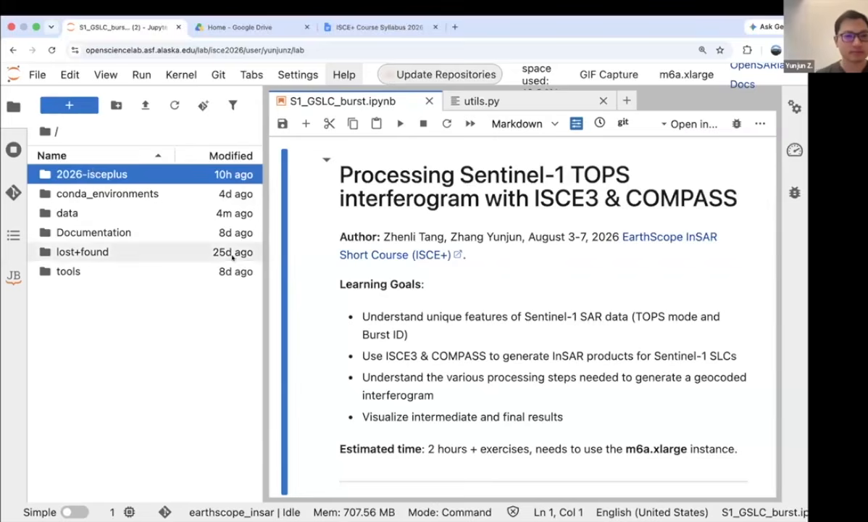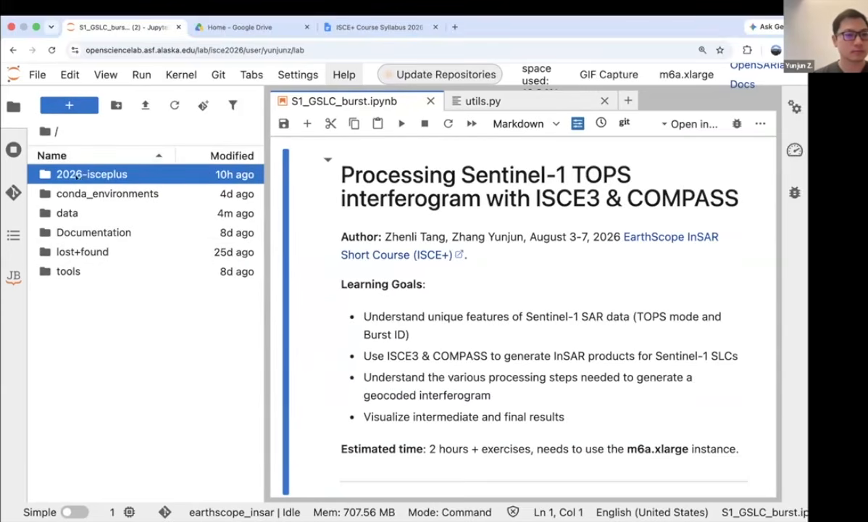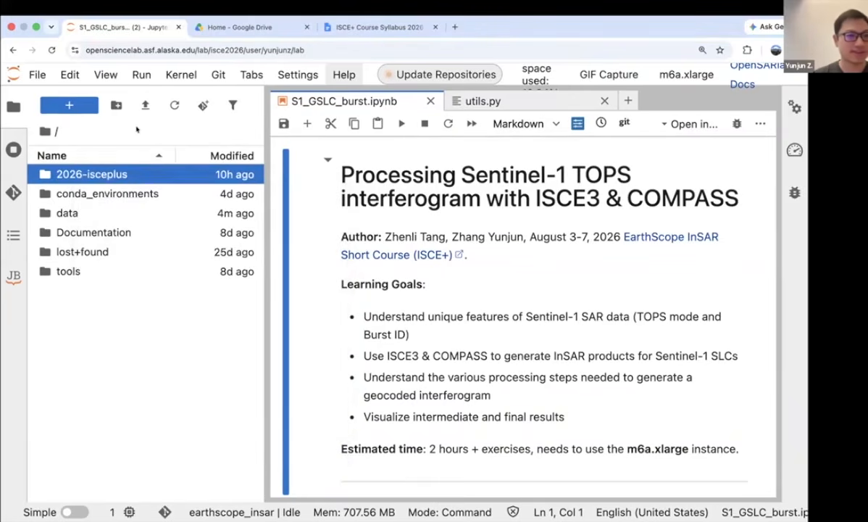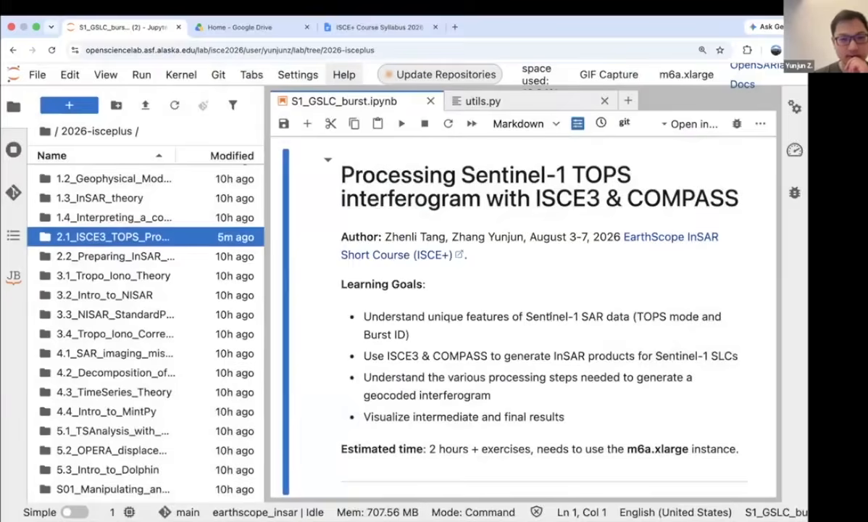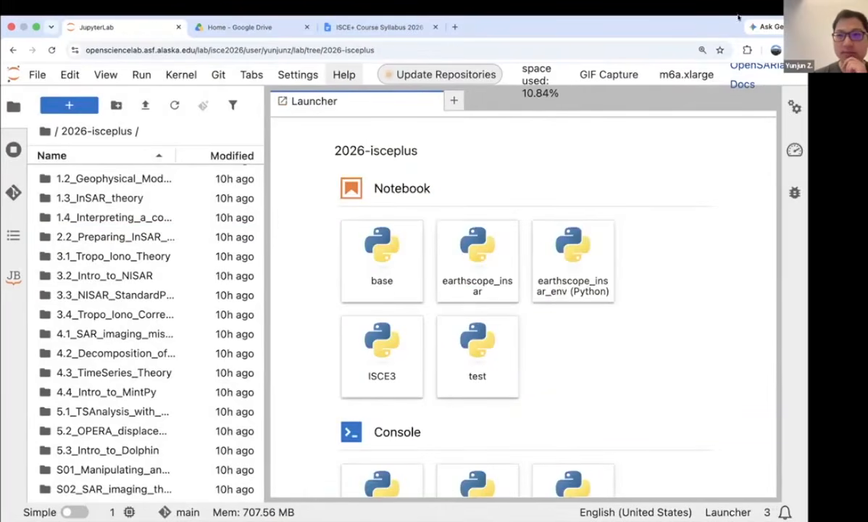You can just delete the folder with the notebook in it, right click on the folder and delete, and then click update repository here.